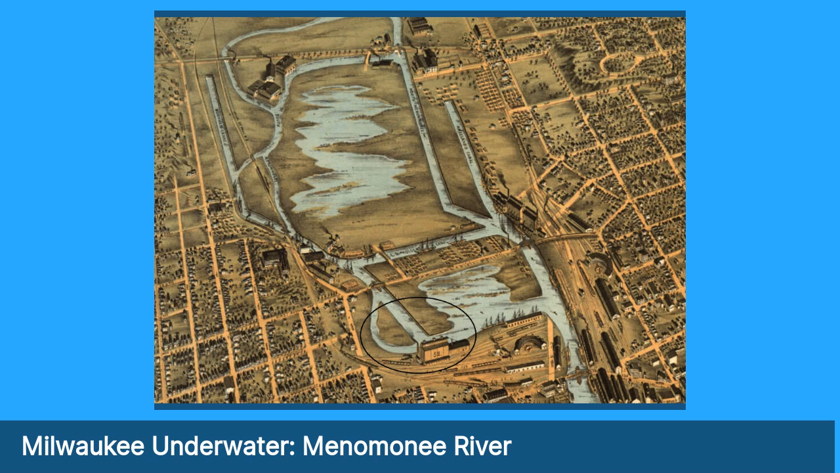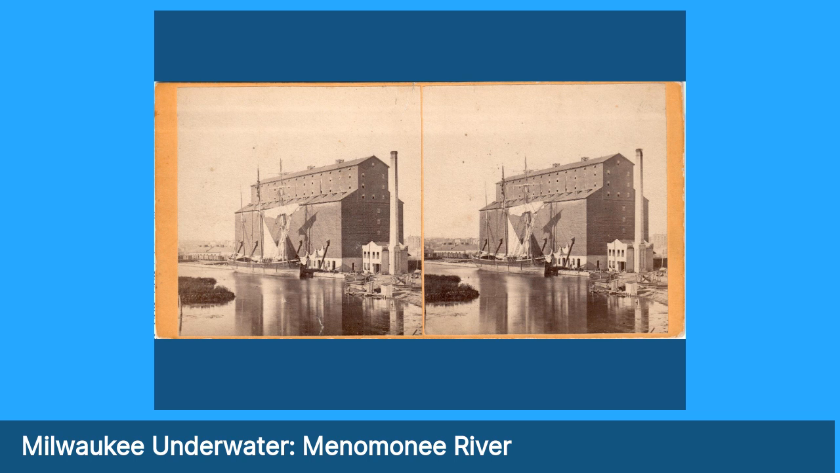But all right. This is a view from a stereo view in my collection of that grain elevator taken from that bend in the river. Here you see a three-masted barkentine by the name of the Tanner, which wrecked in Milwaukee Harbor later. Here, unloading or loading grain.